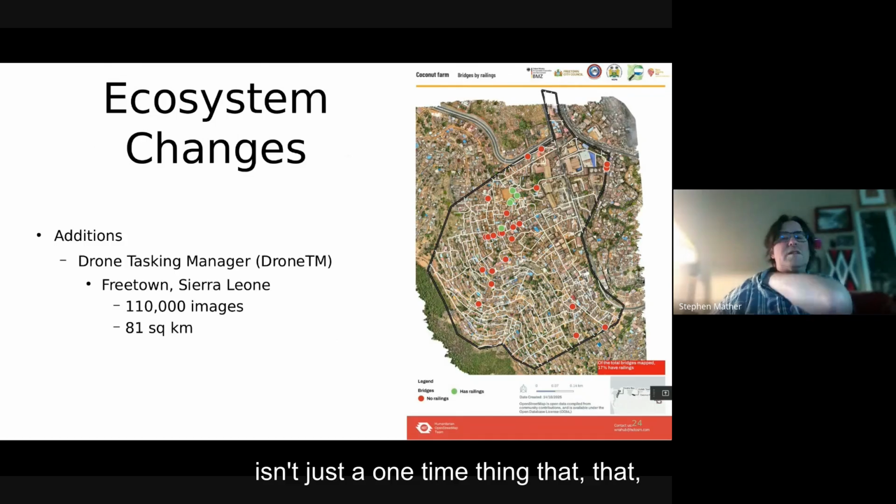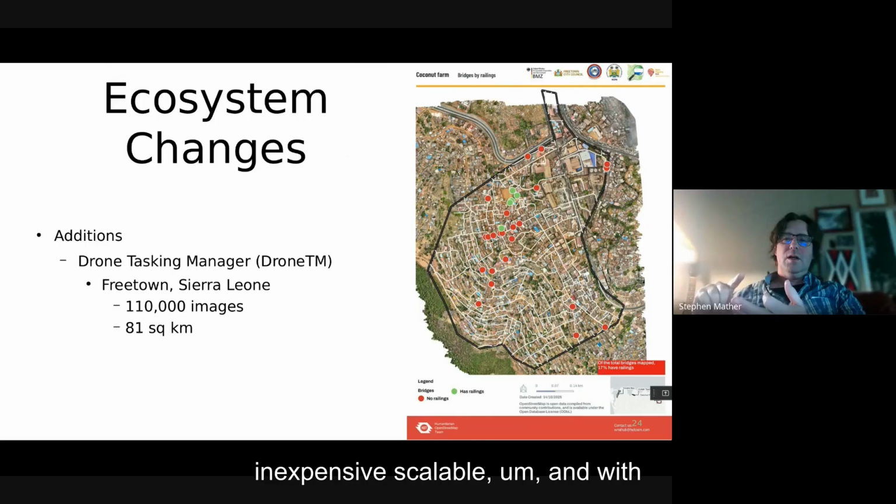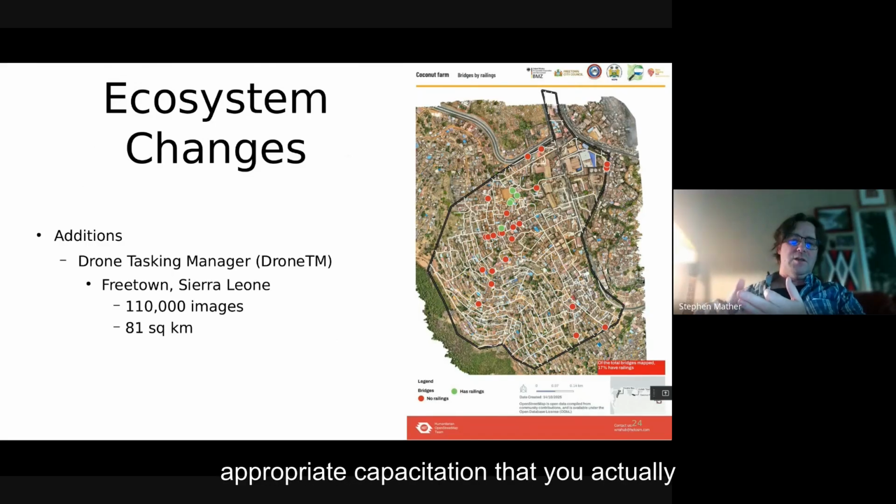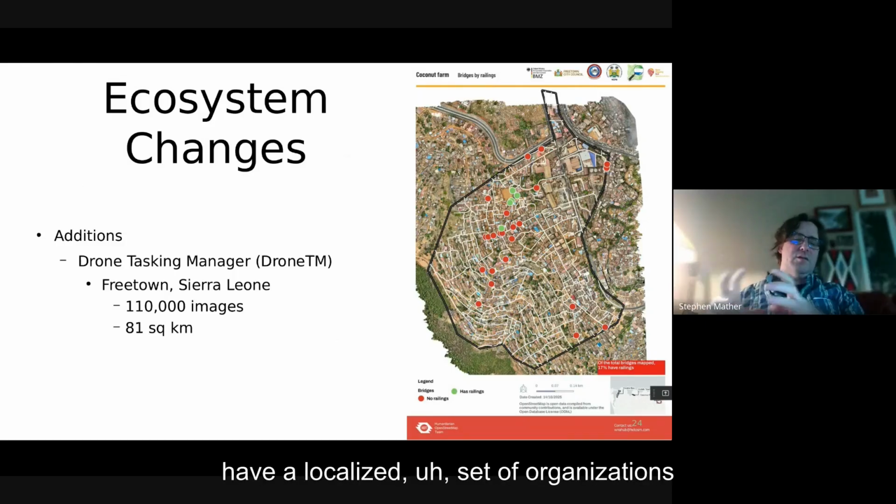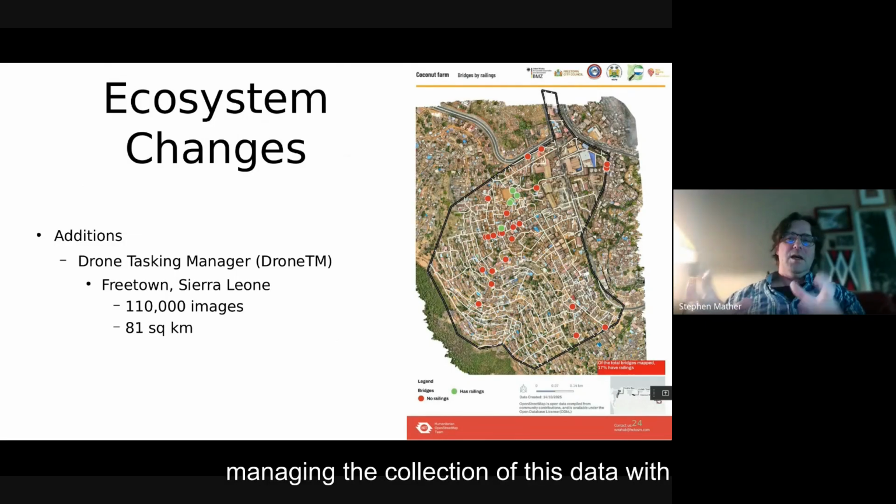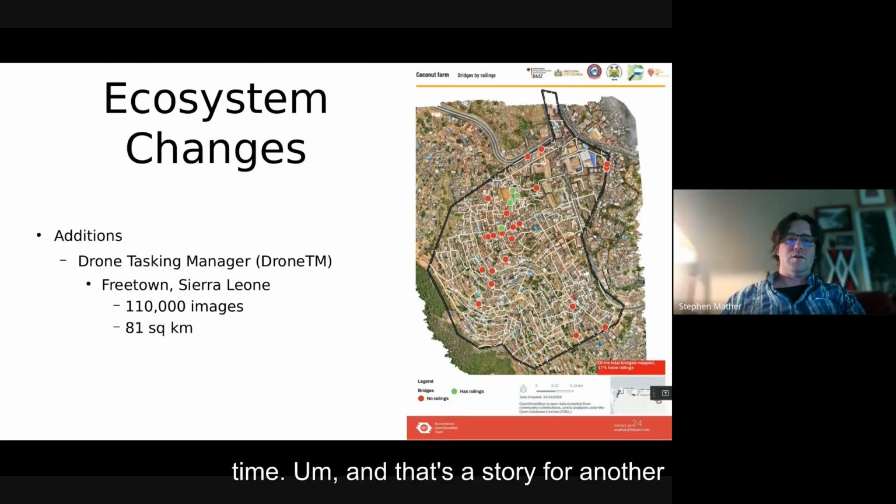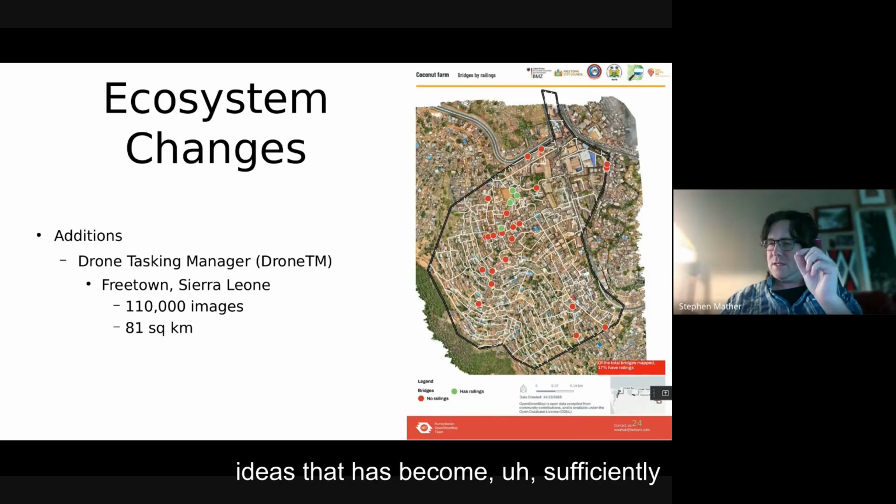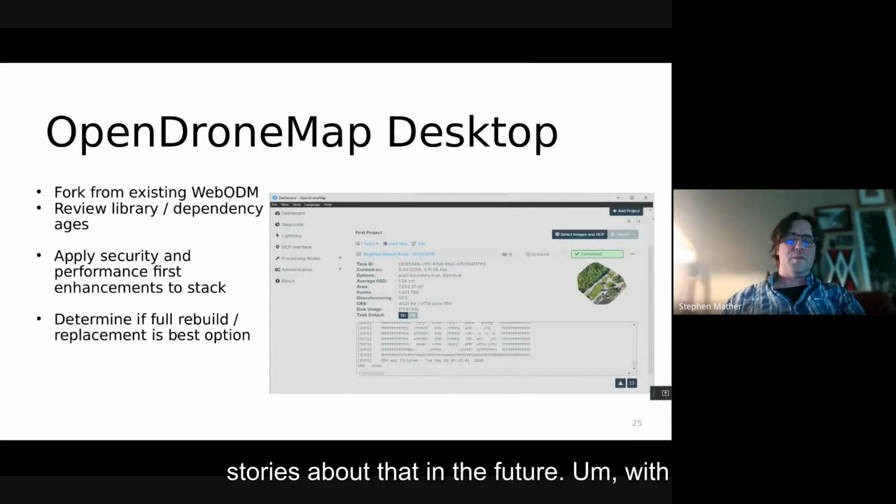And that this isn't just a one-time thing, that in the process of making this inexpensive, scalable, and with appropriate capacitation, that you actually repeat this process, that you don't just capture data one time, but you actually have a localized set of organizations managing the collection of this data with a frequency that is sustainable over time. That's a story for another time, but Drone Tasking Manager is one of those world-changing little ideas that it has become sufficiently sophisticated and sufficiently well executed that you should hear a lot of stories about that in the future.